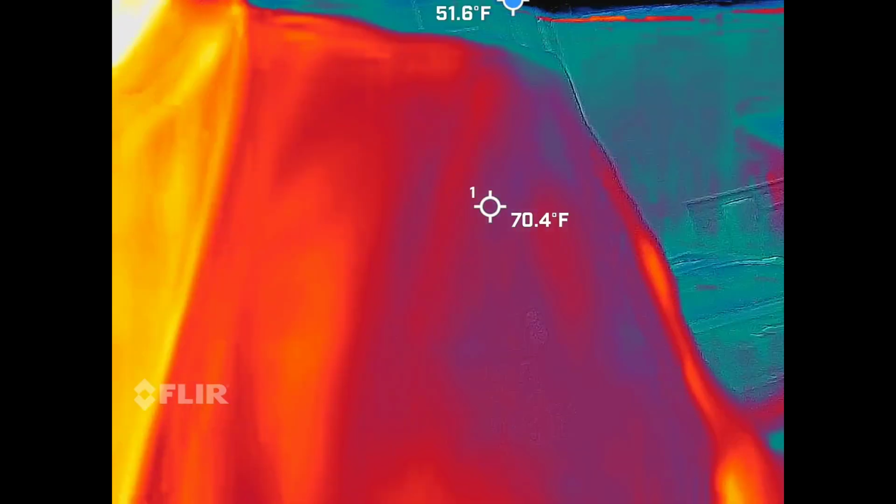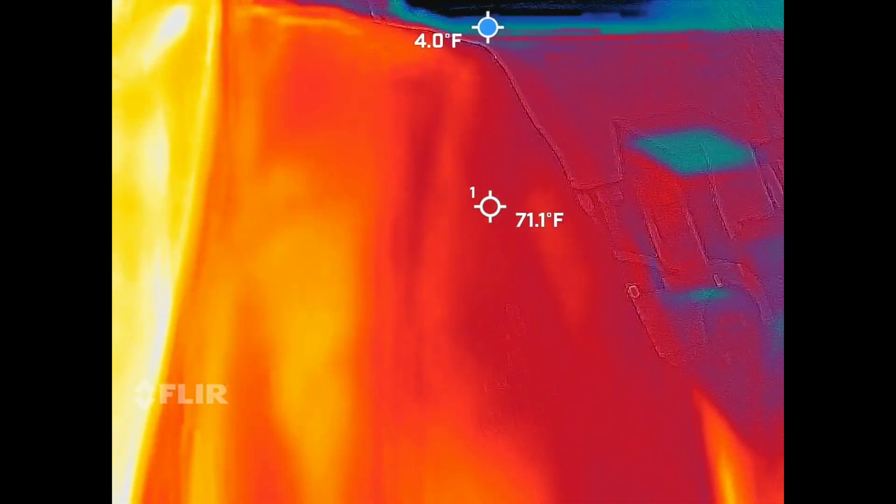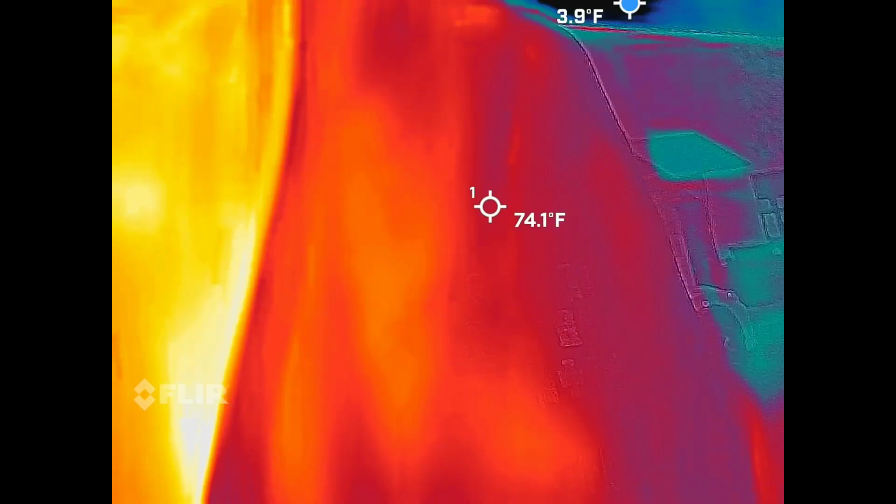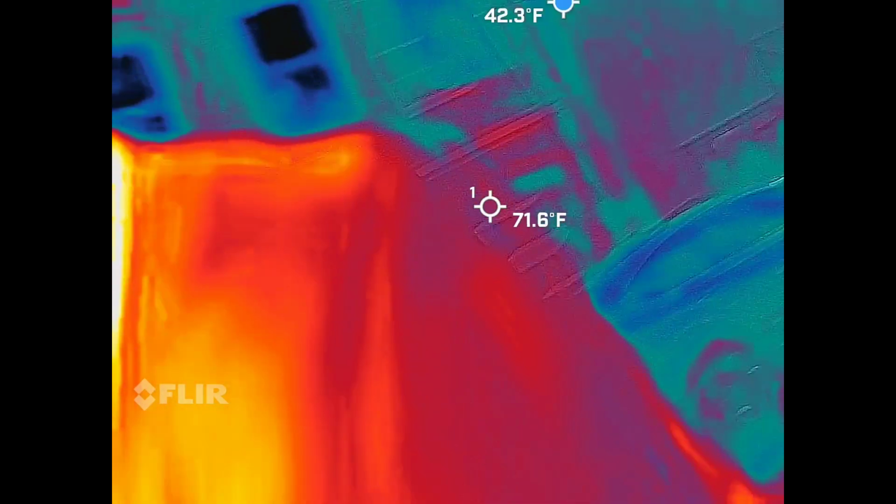That's what I've caught in the past. That's hopefully what we're going to capture again. So that's the cool thing about this. I also have this guy set up with a blue dot. The blue dot is there bouncing around the screen, showing you the coldest spot in the frame at that particular moment. So I'm looking for 15 plus degree temperature drops.